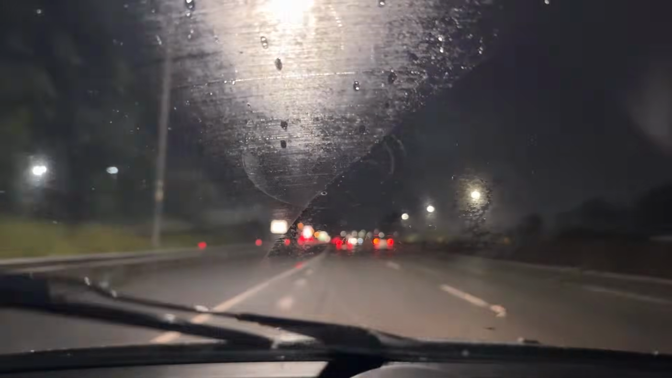There we go. See that the Mazda's still not even doing 100. I'm about to overtake him. I'm dead on 100.